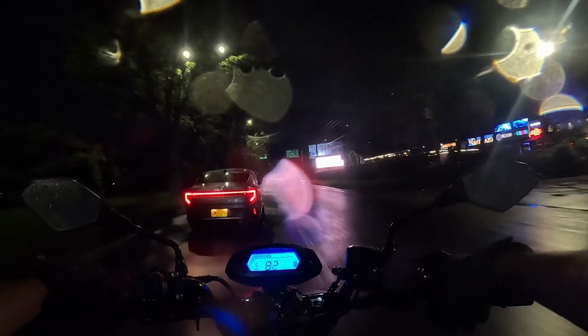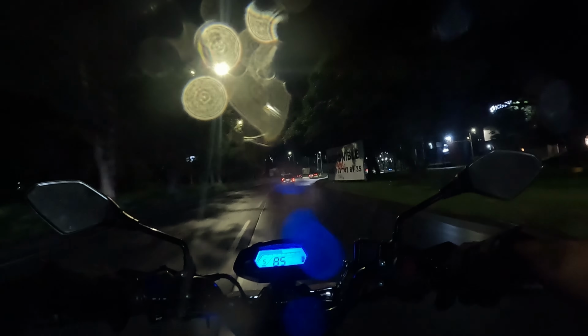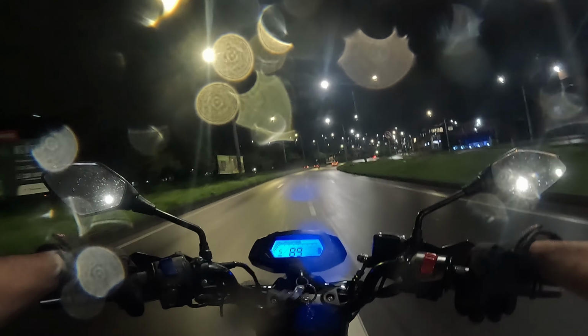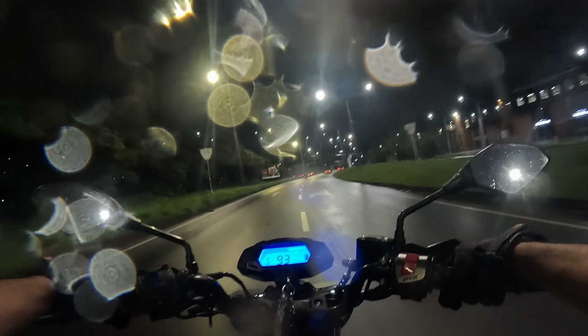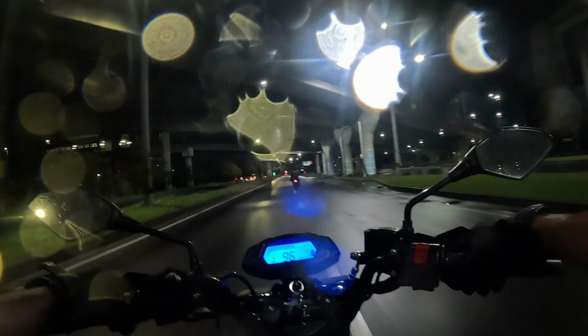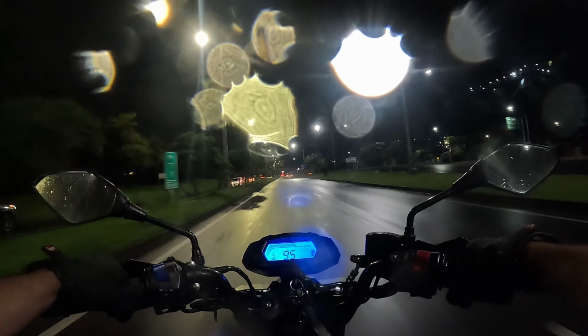Honestly, driving with the other configuration, it shows 115, but it doesn't feel like 115. This one feels like it's 130, goddammit. I remember the accelerator too. I still think I can fix the carburation a little better.